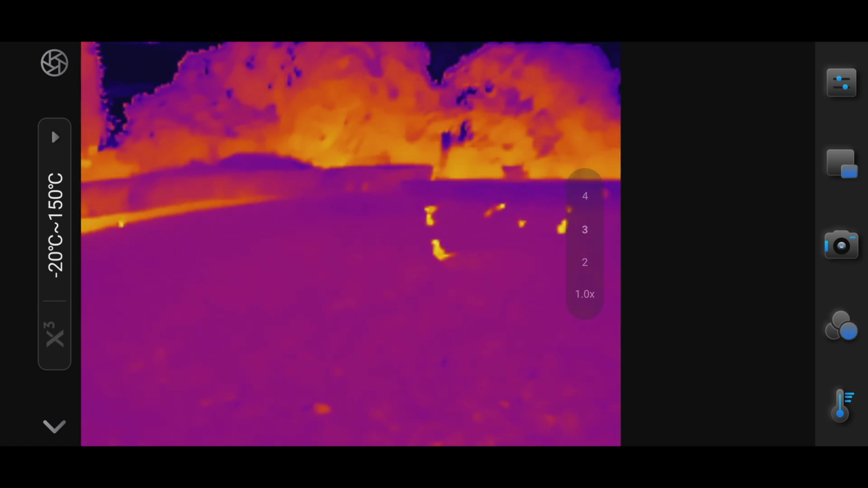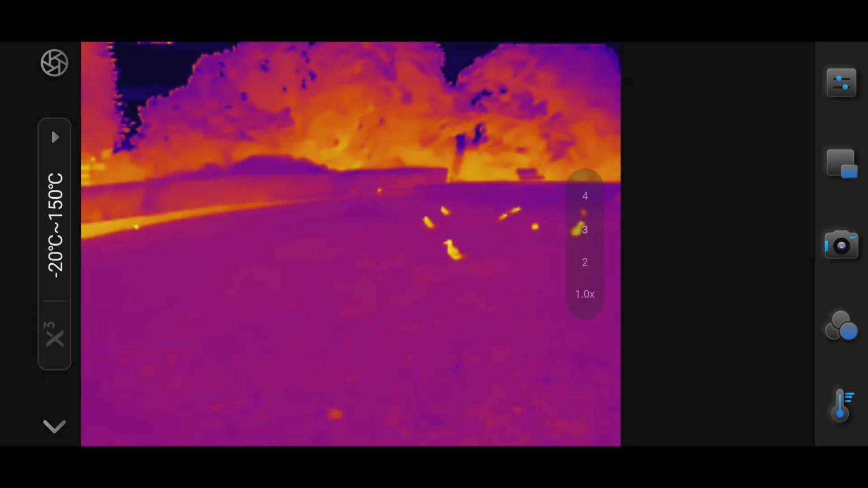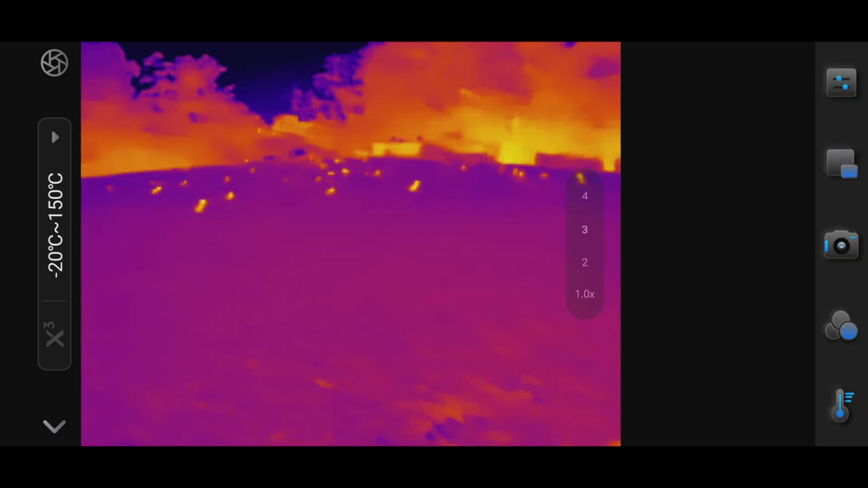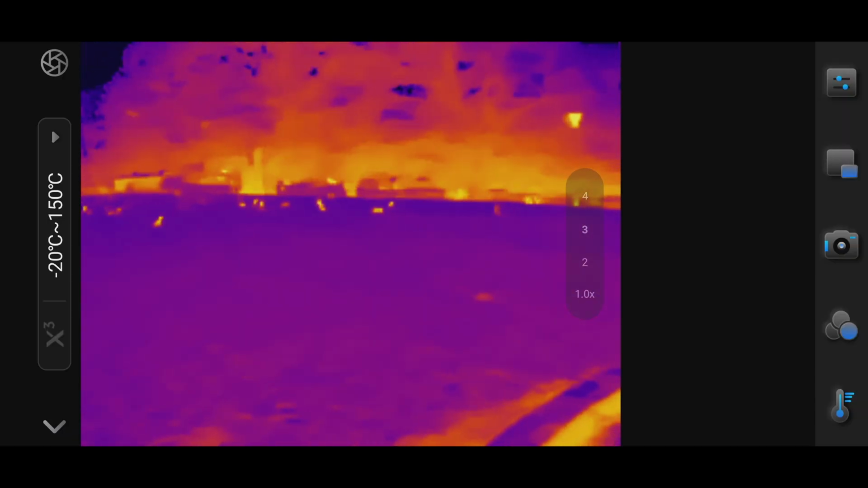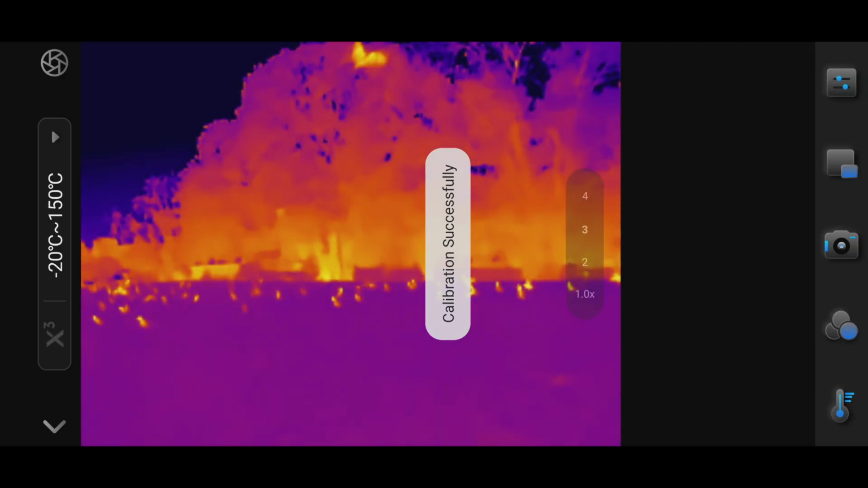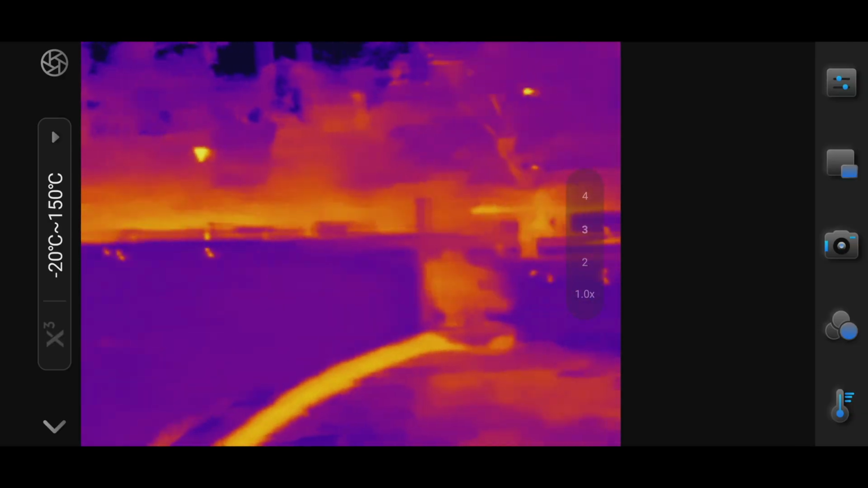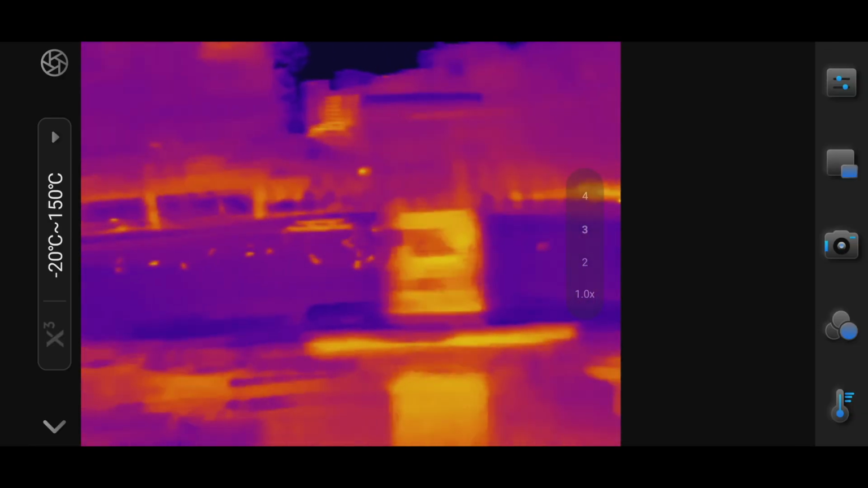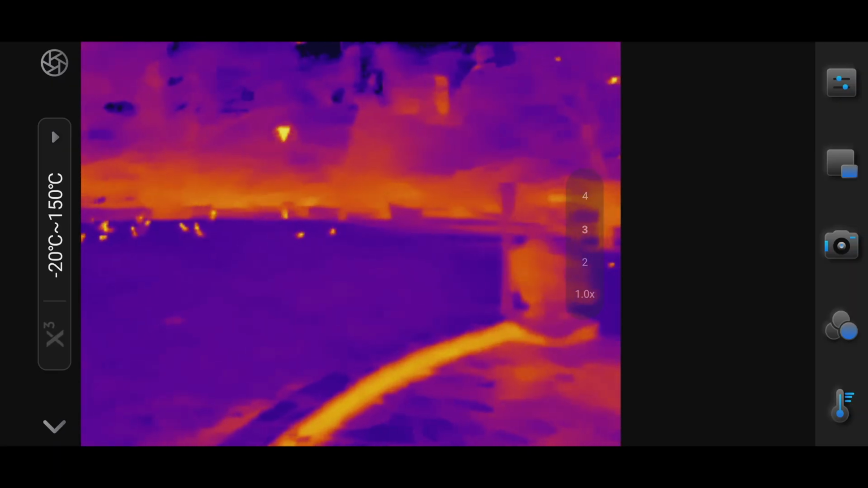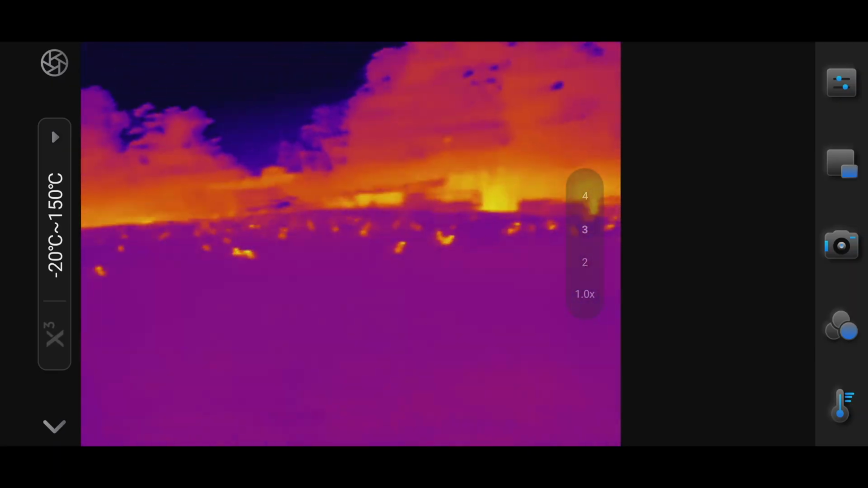Amazing how you can still spot those mice, the bushes there, the three of them. I don't see anyone. It's just me.